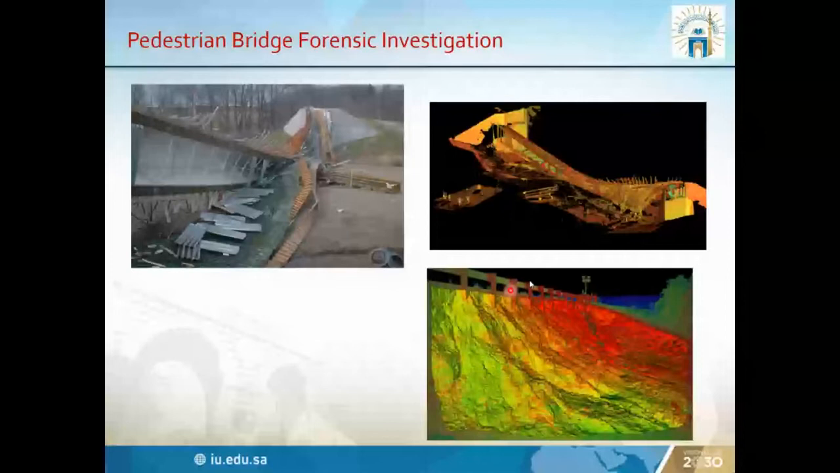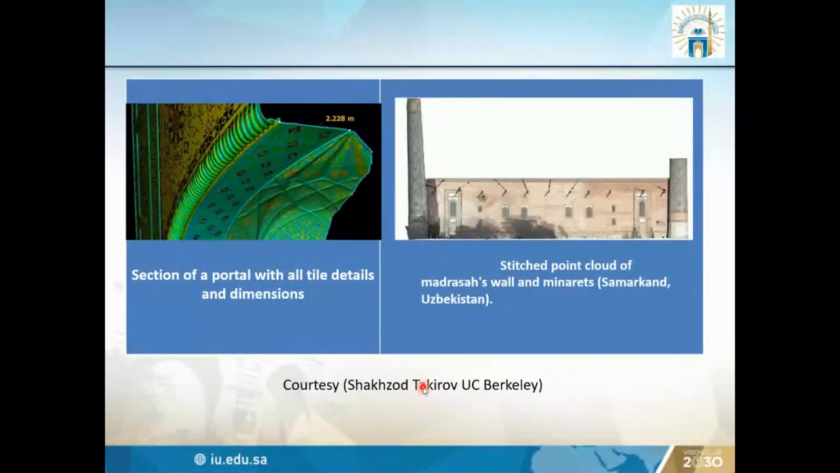This is Dr. Sheikh Saad, who is our consultant. He did some scanning for a madrasa in Samarkand, Uzbekistan. So this is showing his results. And this is showing the inner view of the laser capture for this historical building.